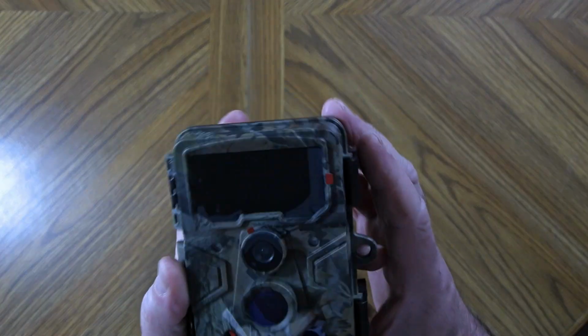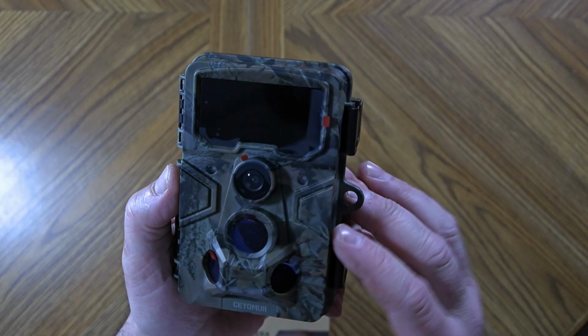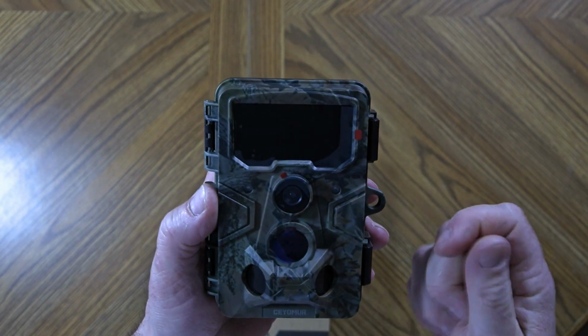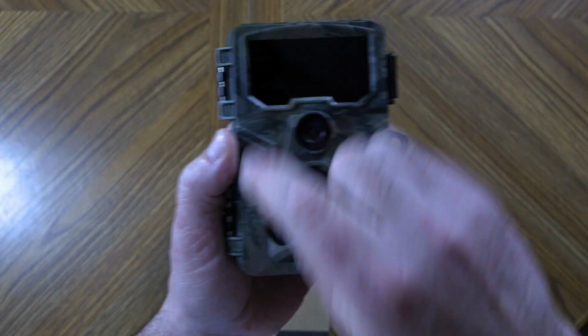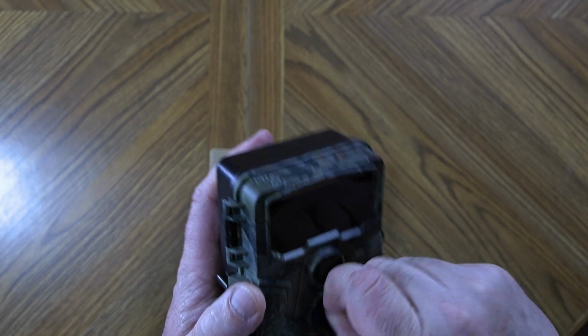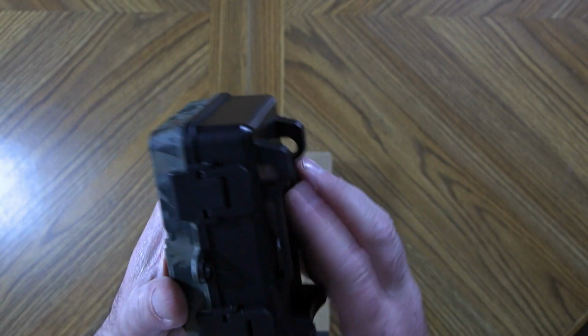Let's take a closer look at the camera itself. Here it does have 3 PIR sensors, and that is going to give you that wide 120 degree detection range. I will be curious exactly how wide the angle on the lens is, but you have covers over every single thing here, so don't forget to take those off. It has 2 latches here on the side. They're both made of plastic.